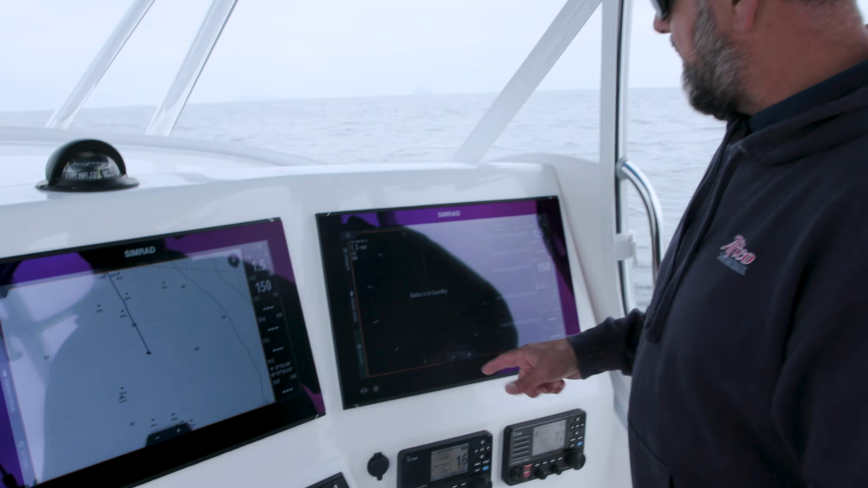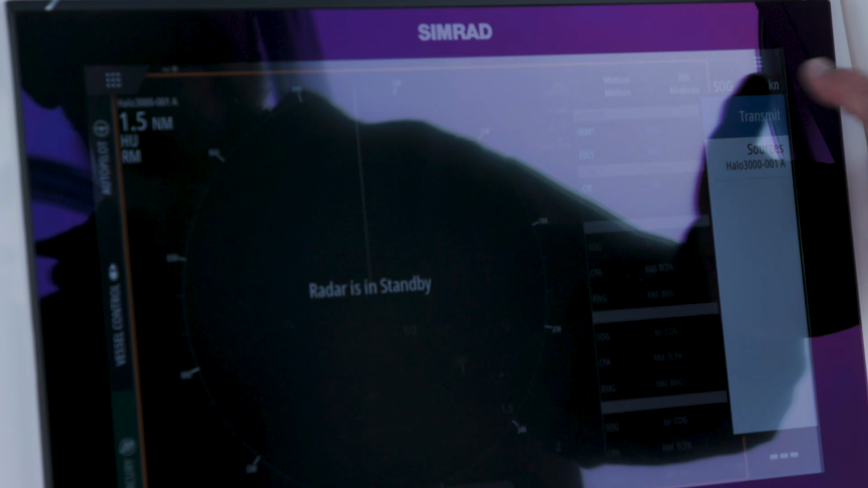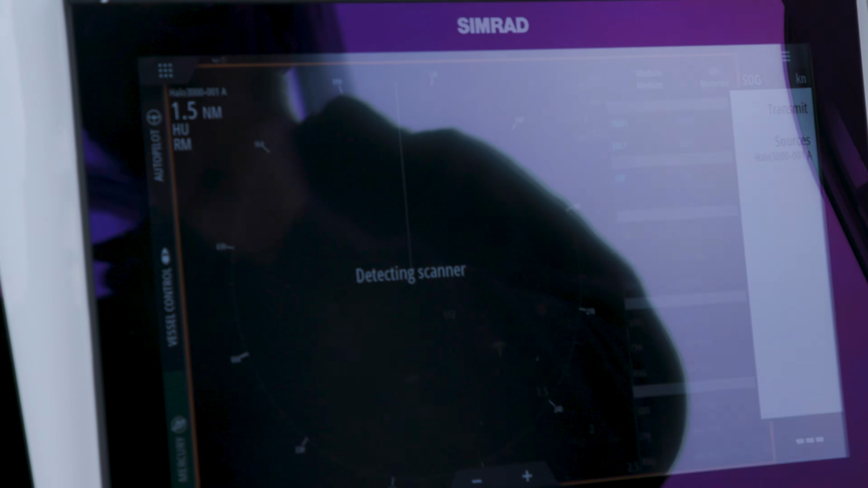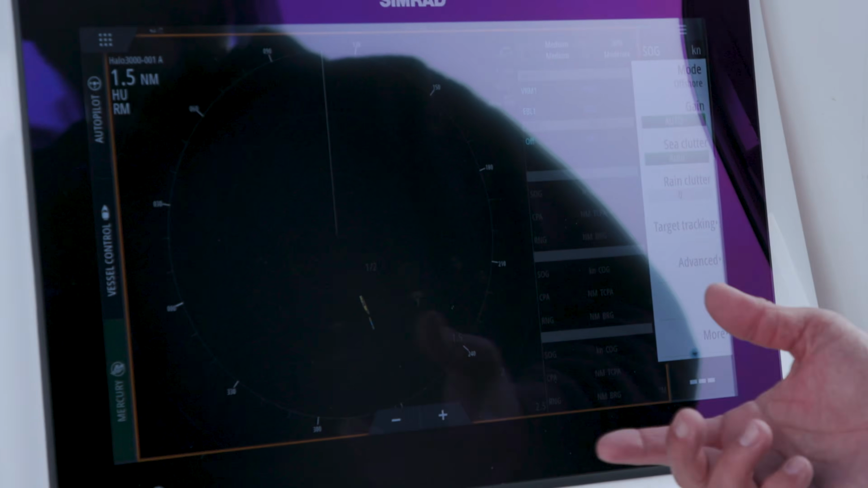We're on the 9-mile bank. There's generally some birds somewhere nearby. I'm going to hit my menu button here and I'm going to start transmitting. It's looking for my scanner. It'll take a minute to spin up. Sounds like we're spinning up there on the roof.